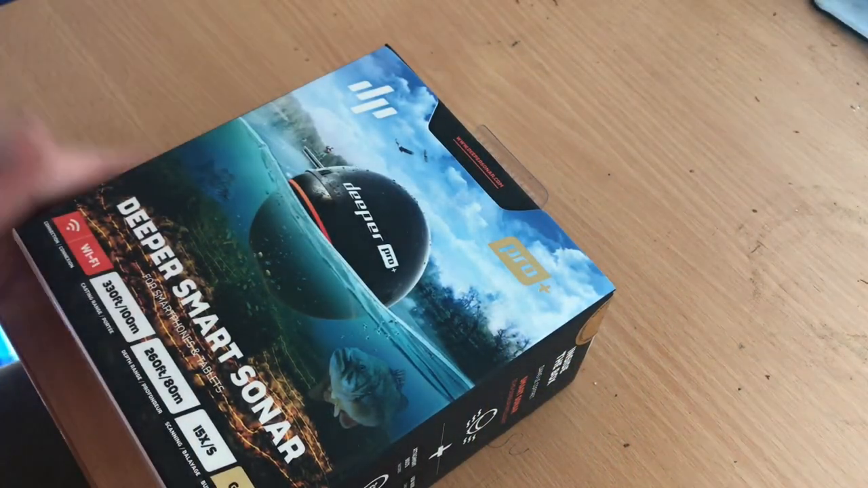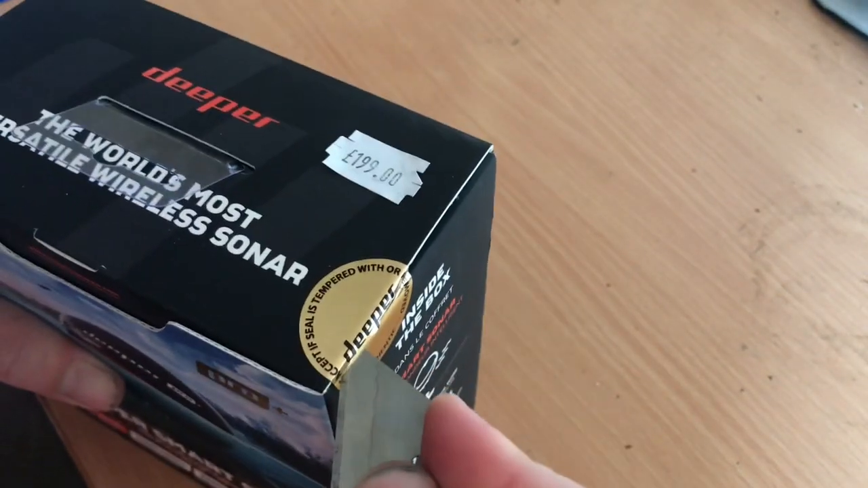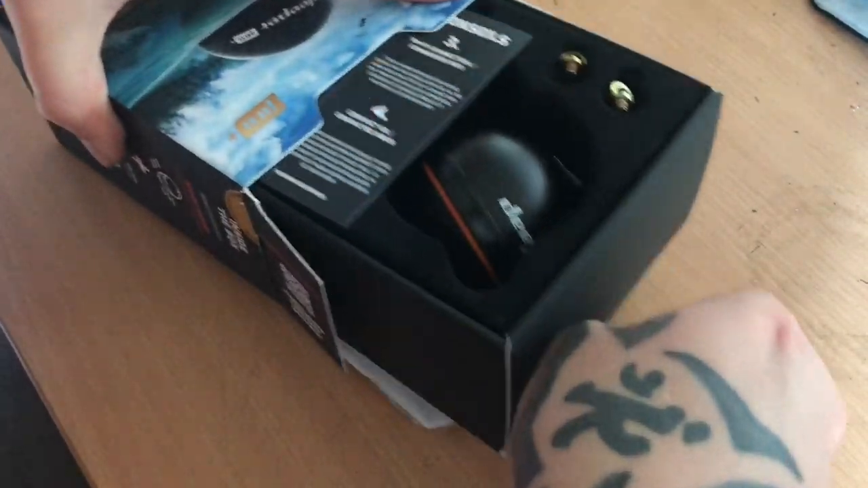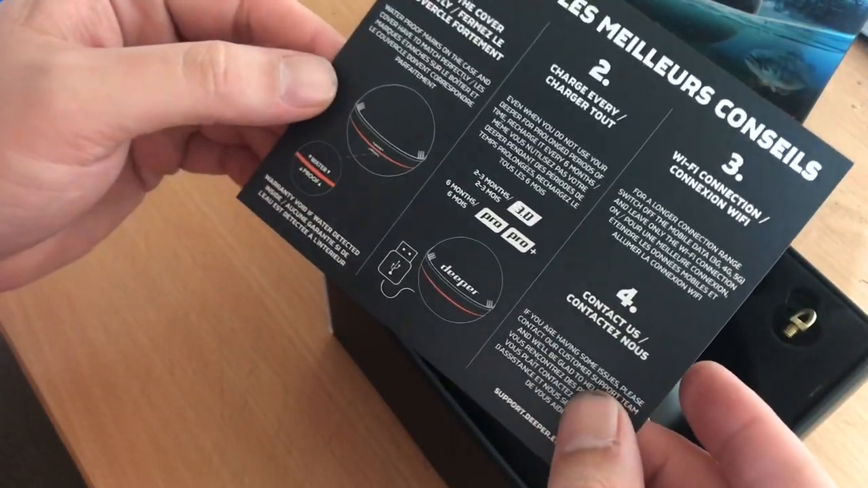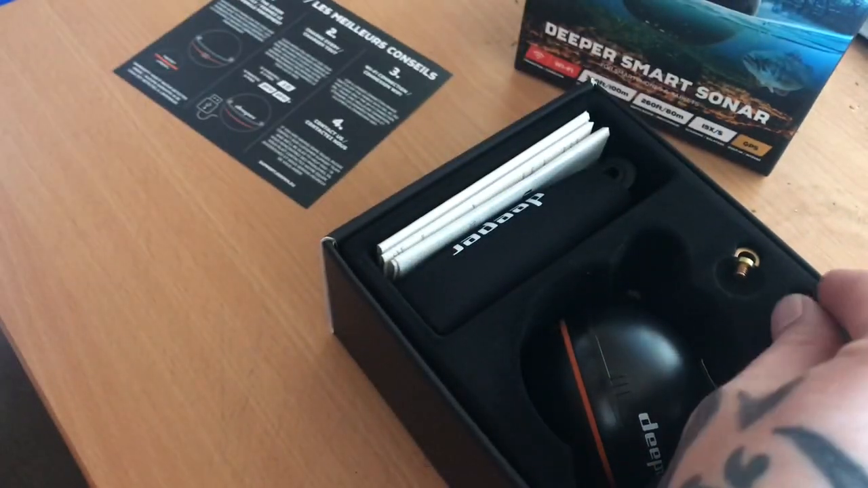Right guys, so first off let's have a look at what you get in the box. Let's cut it open. There it is. That's like your top tips, so some very basic quick start guide, I guess.